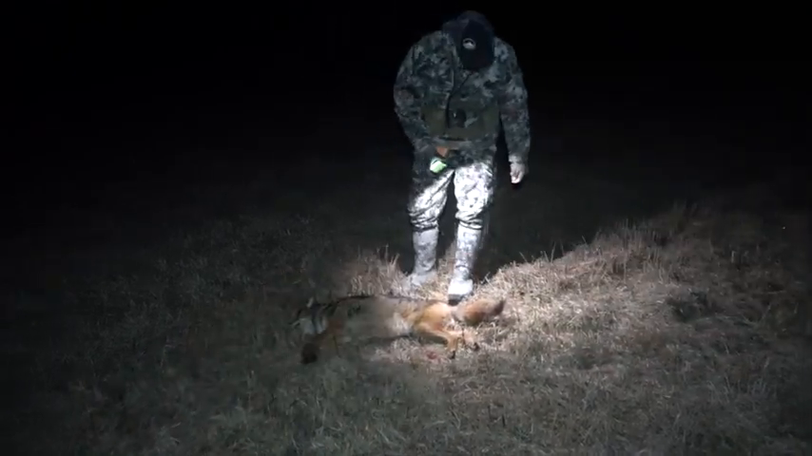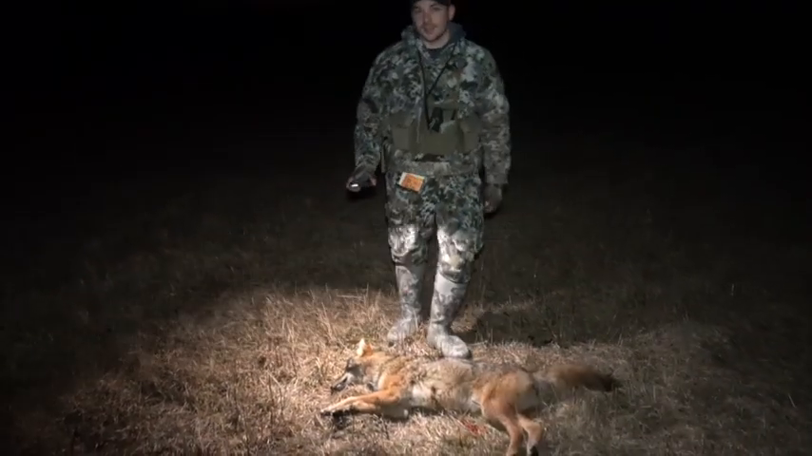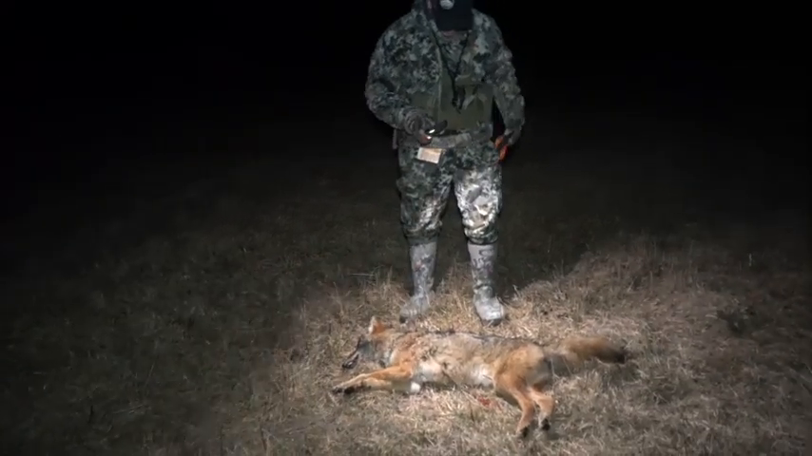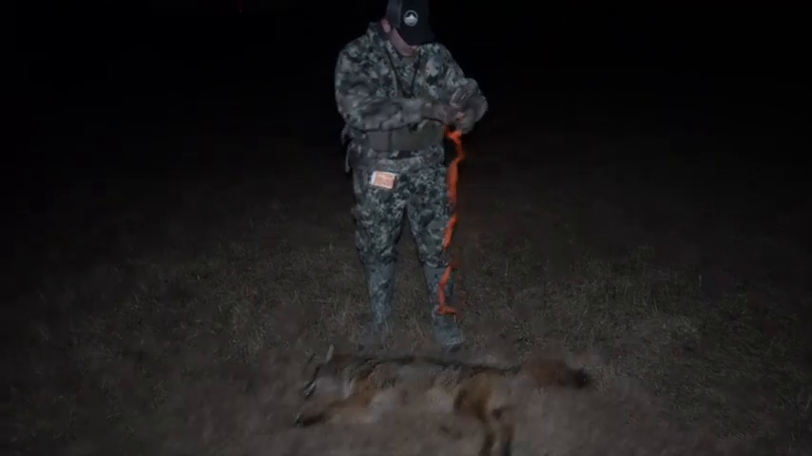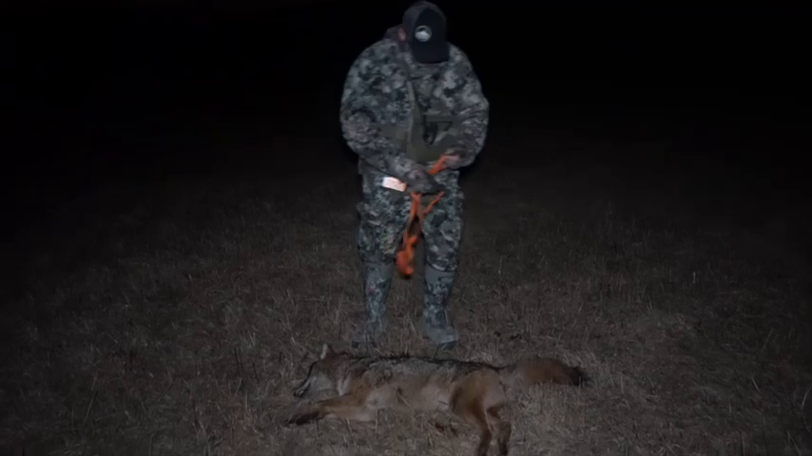We got one more to get tonight. I was not expecting a little bigger coyote. It looked big in the scope. Still a good sized coyote, but not huge. No. It definitely looked big in the scope. Hey. Not the weight that matters. Nope.